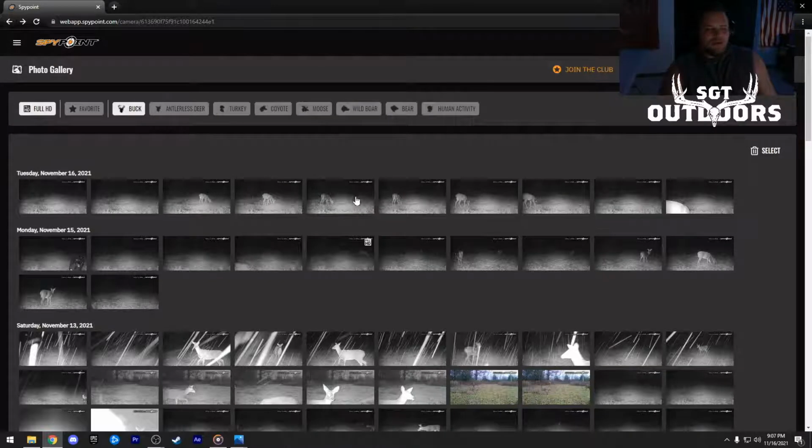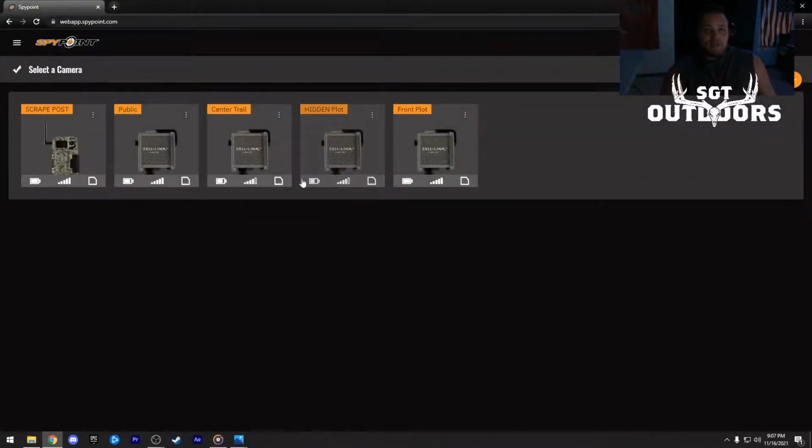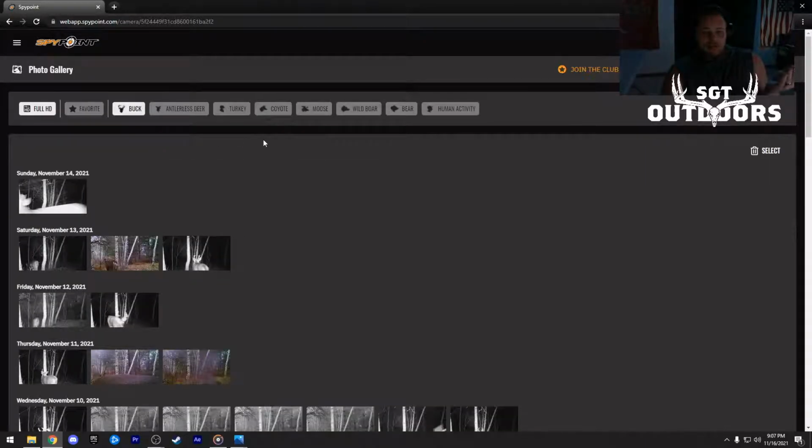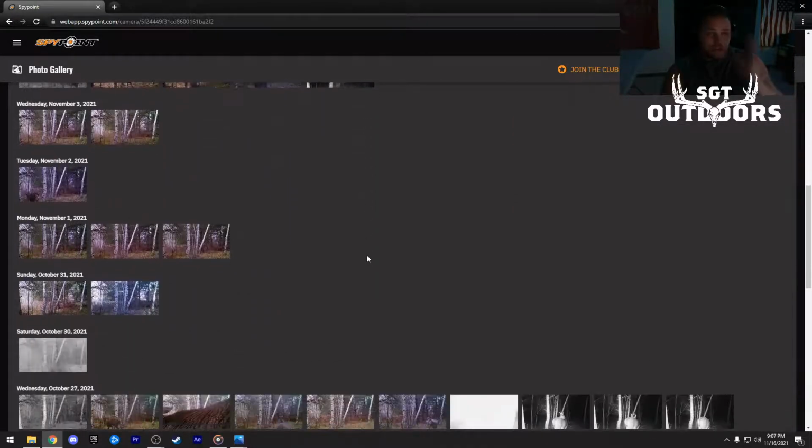That's not a great point. A great point, but these cell links are amazing. If you have a whole bunch of trail cameras, you want to get in the cell game. As far as I know, this is the only one that has a free plan. And this camera has been on a free plan since September because I know this camera won't get a lot of photos. It's on a trail.